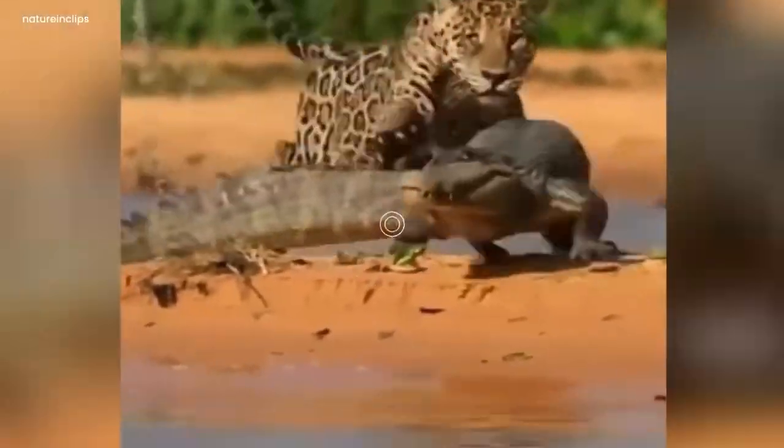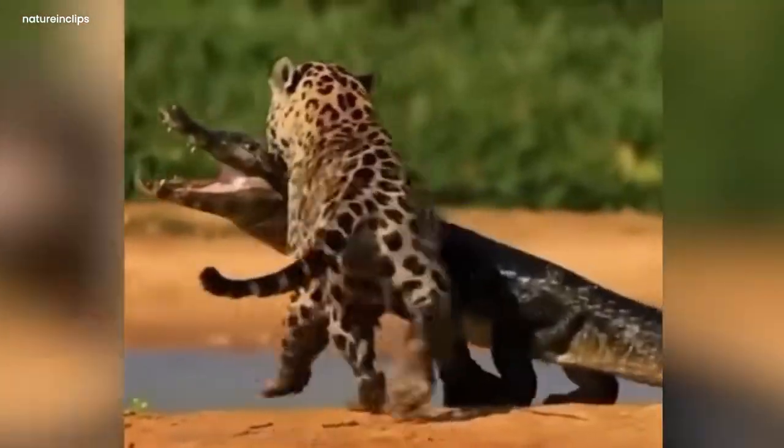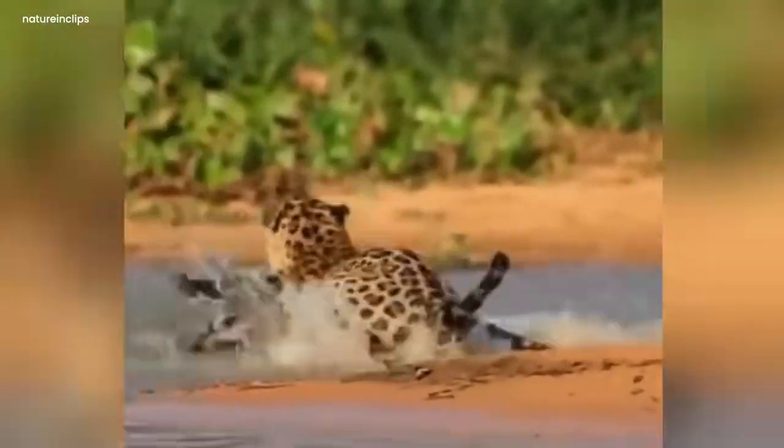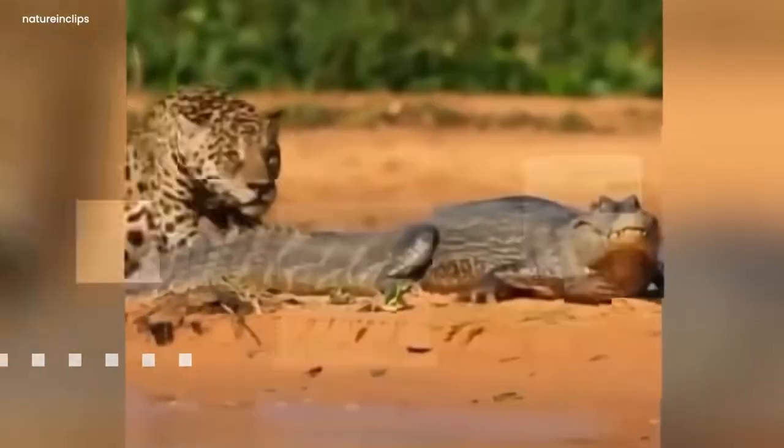The jaguar suddenly caught the crocodile. It was yearning with the pain. It also tried to escape from the jaguar, but the jaguar caught the crocodile firmly. It dragged away the crocodile by passing from the sea. It grabbed it from its neck so its mouth was opened utterly. It was a very cryptic scene.